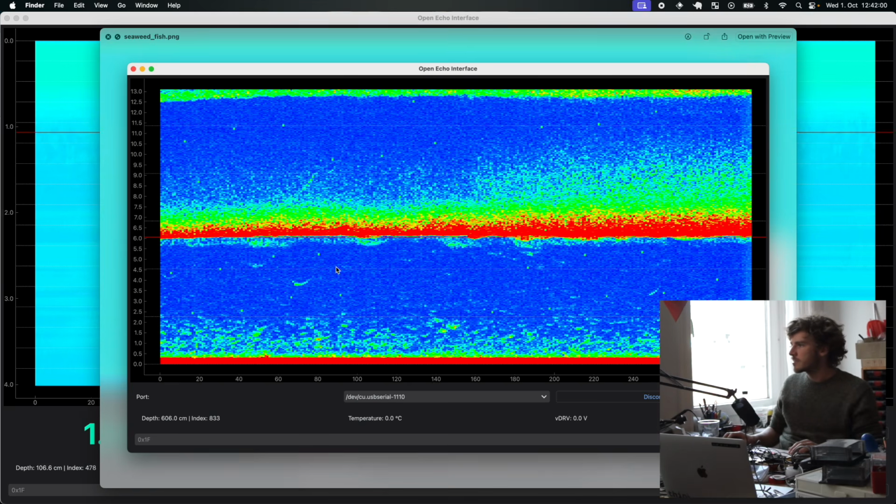There's another picture at 6 meters. If you fish and something, not too interesting. Some stuff on the seafloor.